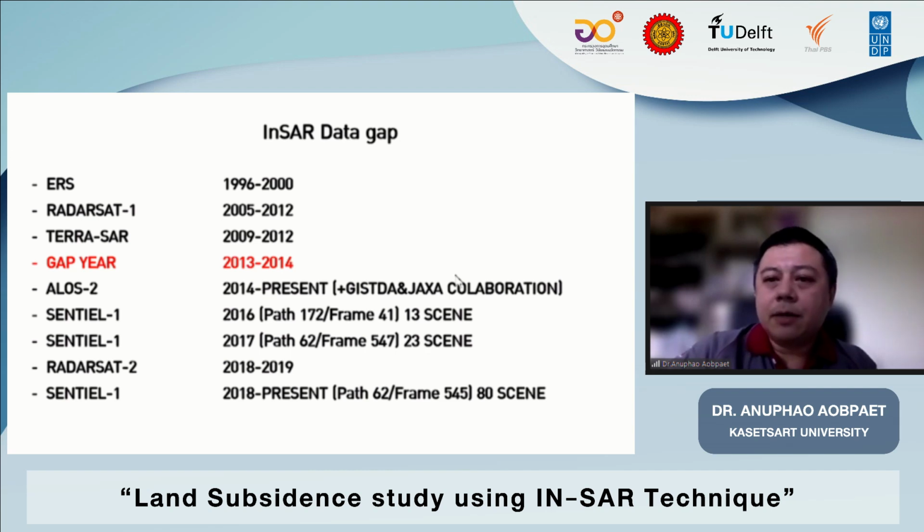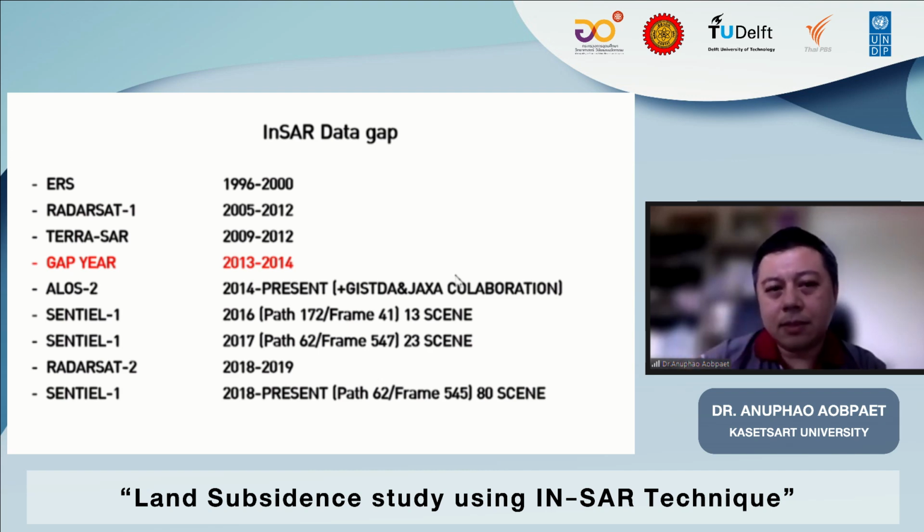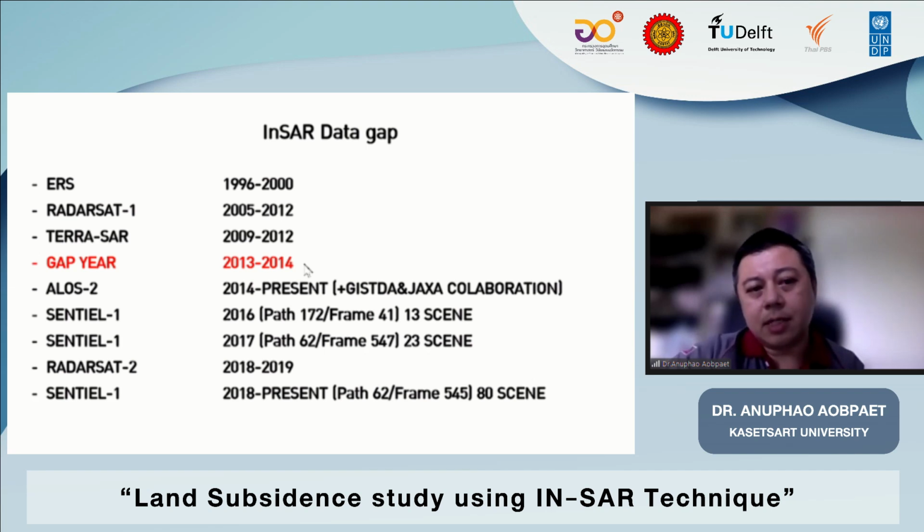And then for now, if we take a look back at the data gap here, I can conclude that only 2013 and 2014 still have the data gap. But from 2014, I think we can process the satellite data with no problem anymore. We may try to use some satellite that has a data archive from that time, maybe TerraSAR-X or some other satellite.